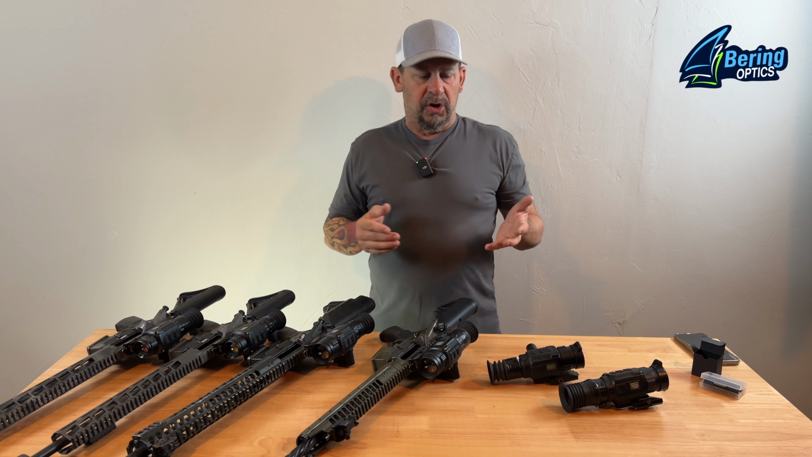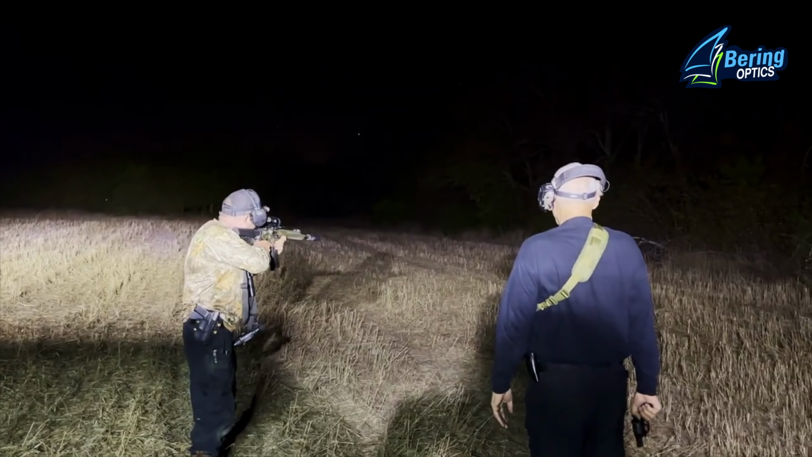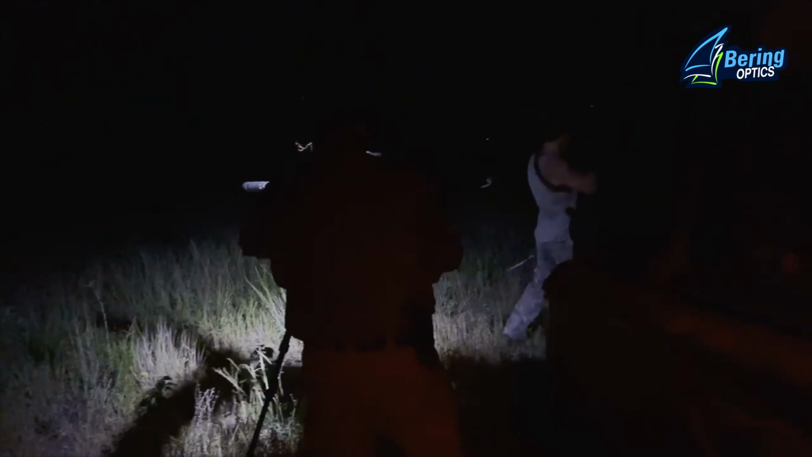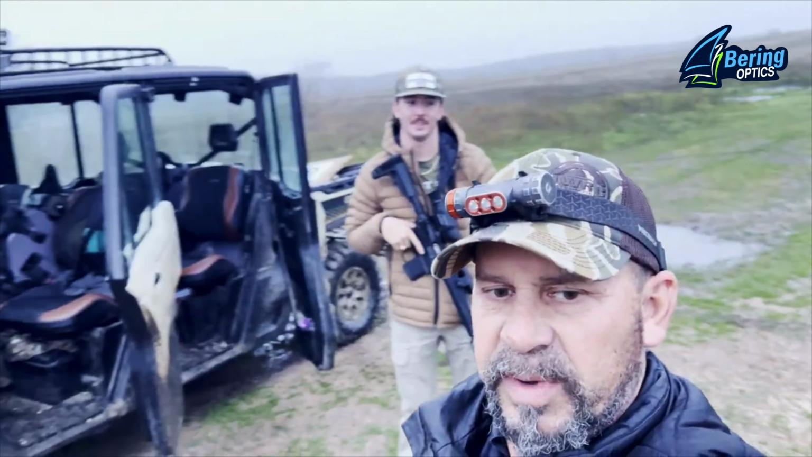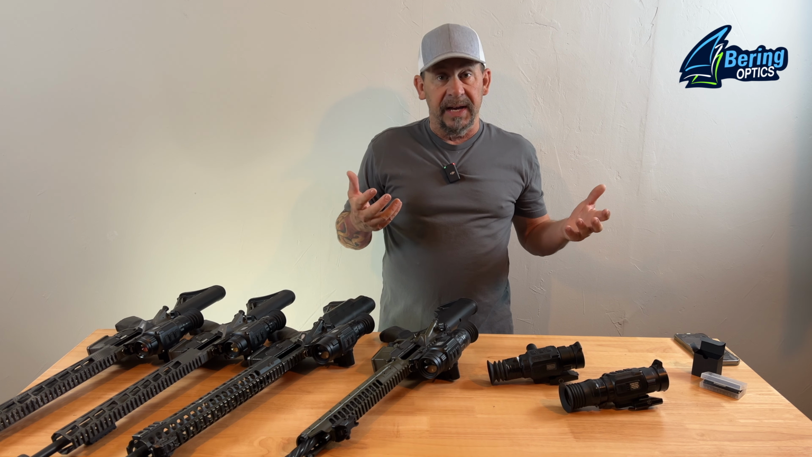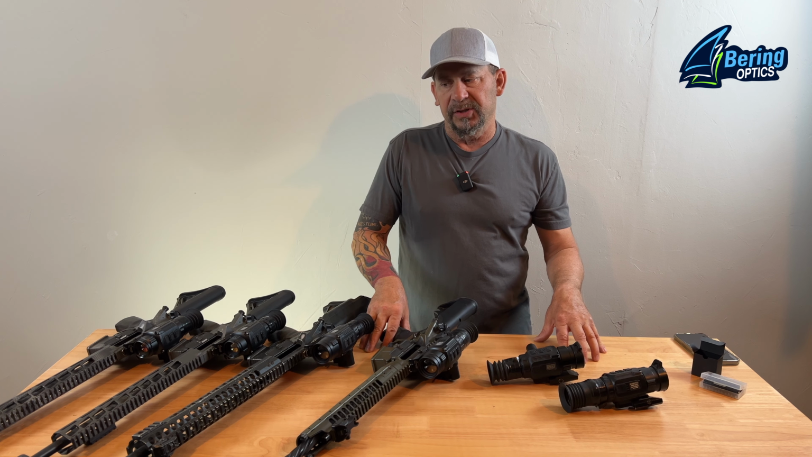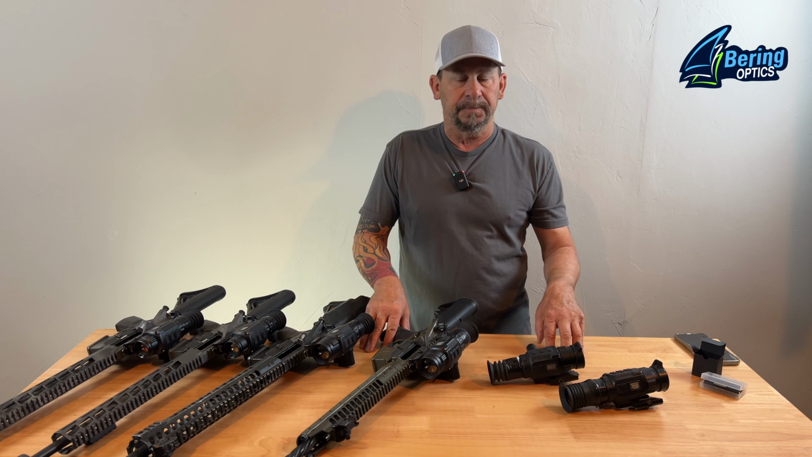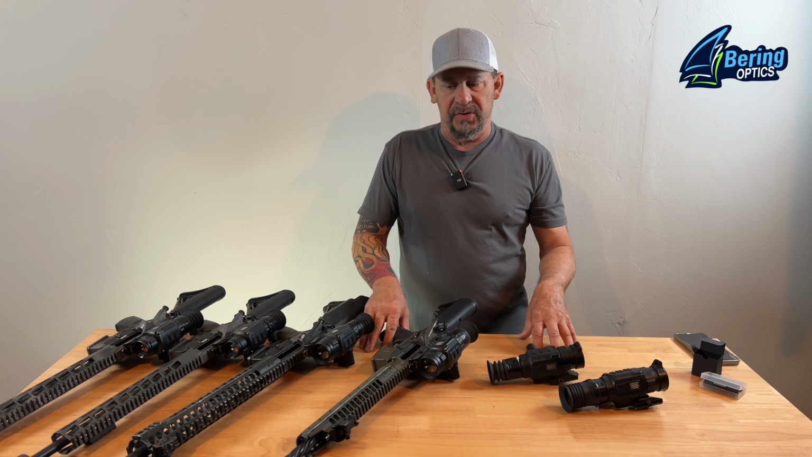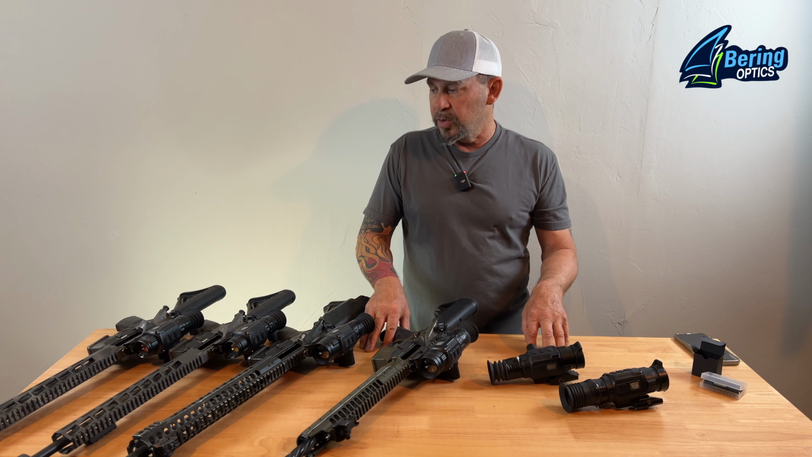So the Bering Optics scopes, we've hunted in super hot conditions, super humid, high dew points, raining, foggy, cold with high dew points, everything. And we found that the Bering Optics scopes seem to outperform other scopes on the market. Different processors, I don't know, but the Bering Optics scopes seem to outperform the other scopes.